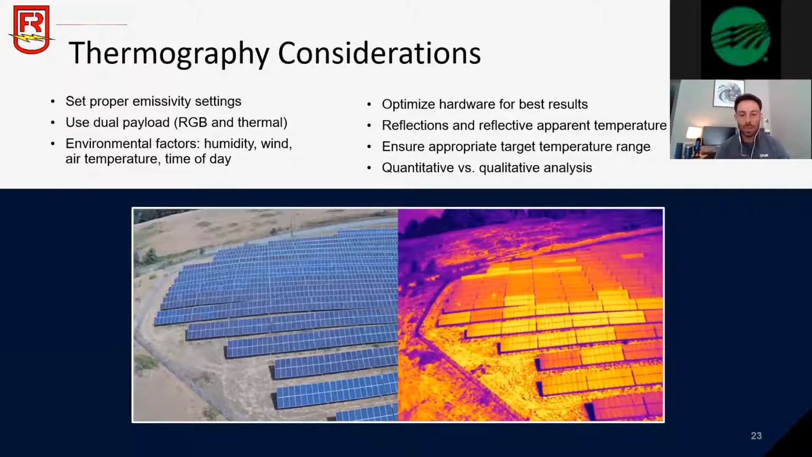However, if you go back to what I was talking about, when it comes to emissivity, solar panels tend to be very, very reflective and have a low emissivity value. So you have to make sure that you are setting proper emissivity settings, using a dual EO-IR payload like I mentioned so that you can verify any anomaly that you see in the field. You have to consider environmental factors.